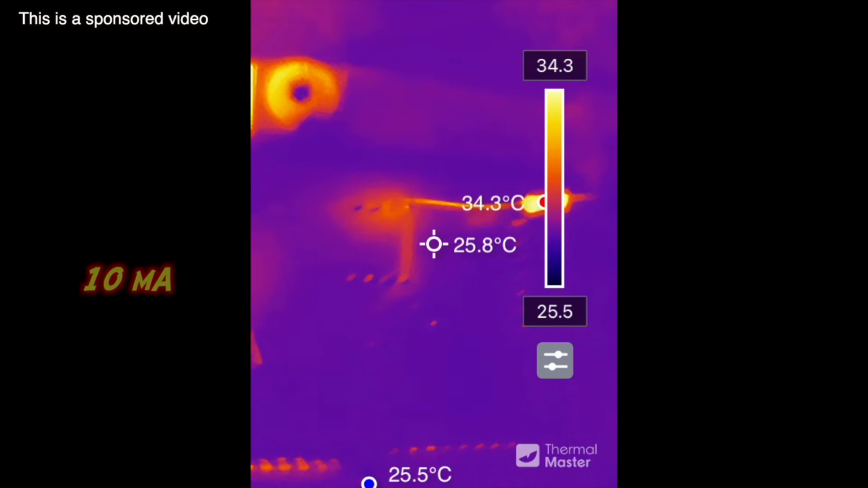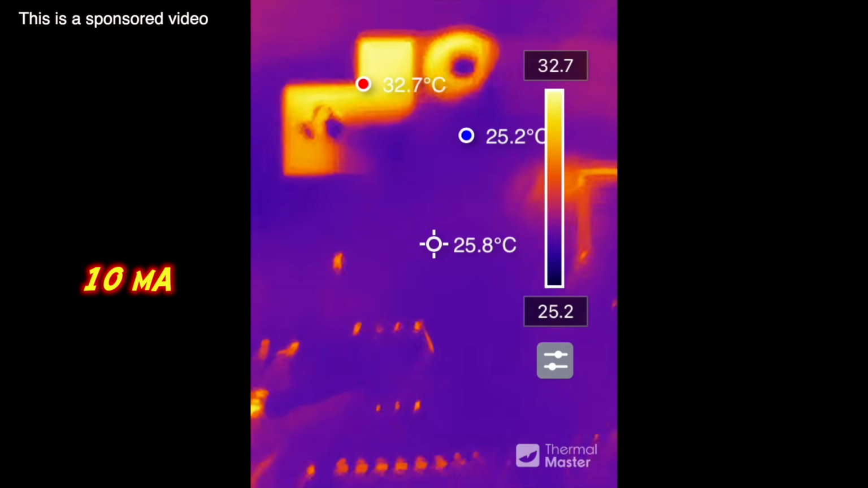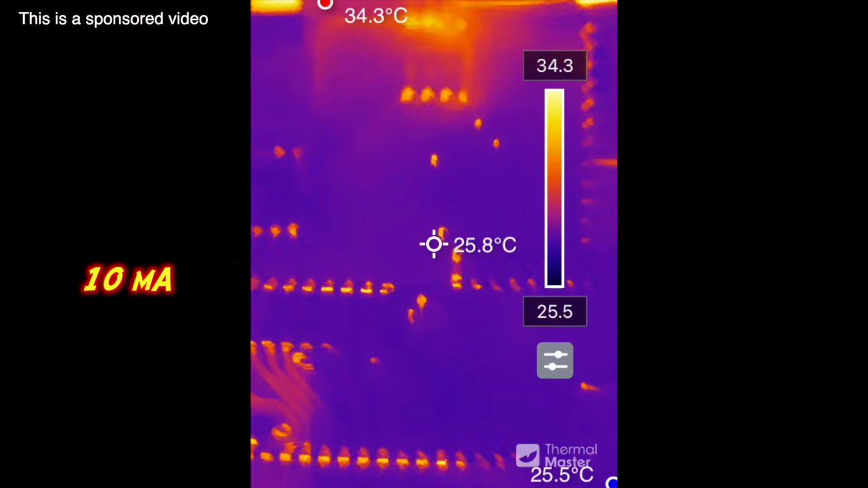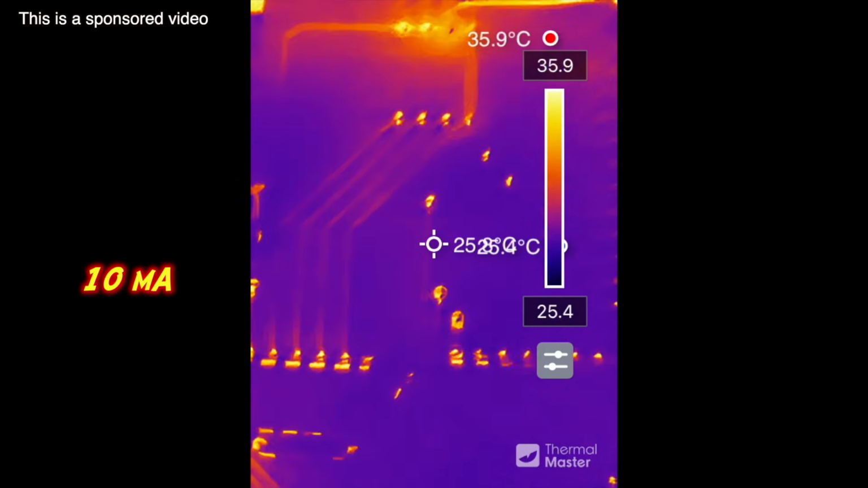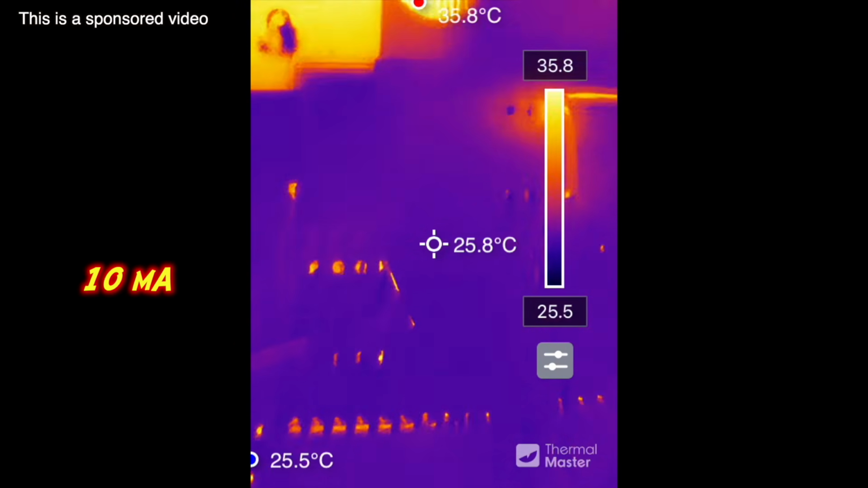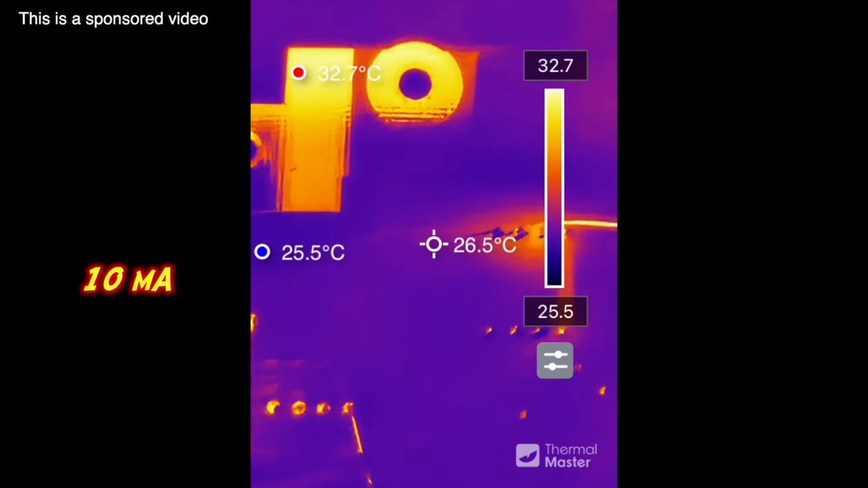I increased the current to 10 milliamps. You see the resistor is getting warm, but there is no sign of the PCB trace. The resistor wires are getting warm, the solder pad is getting warm, but not so much the traces on the PCB.